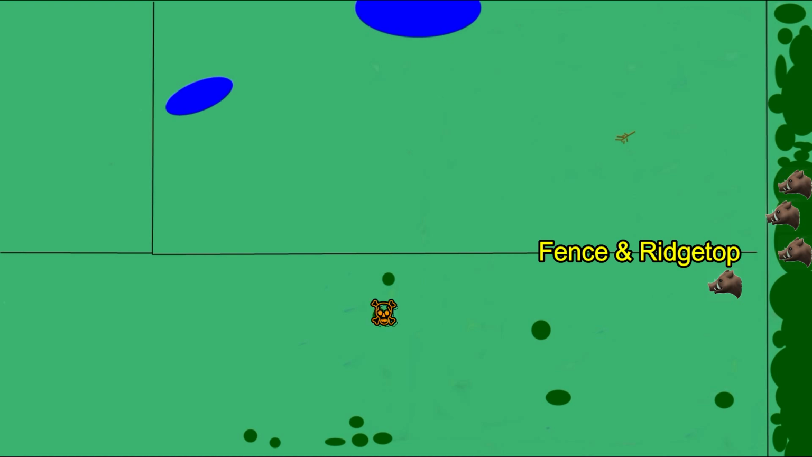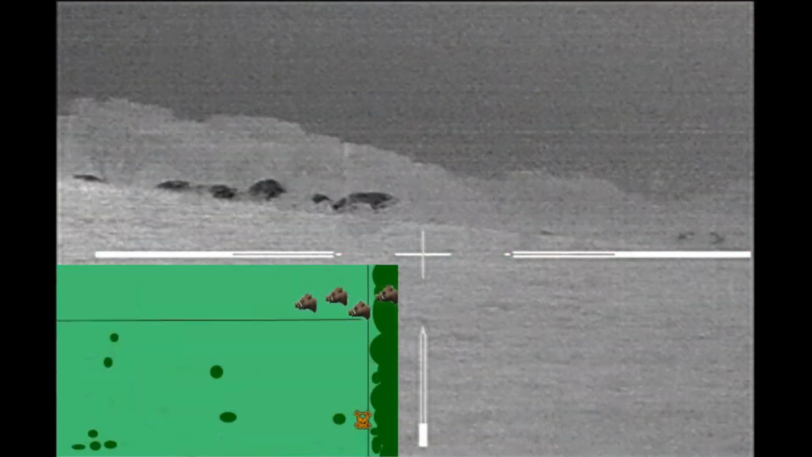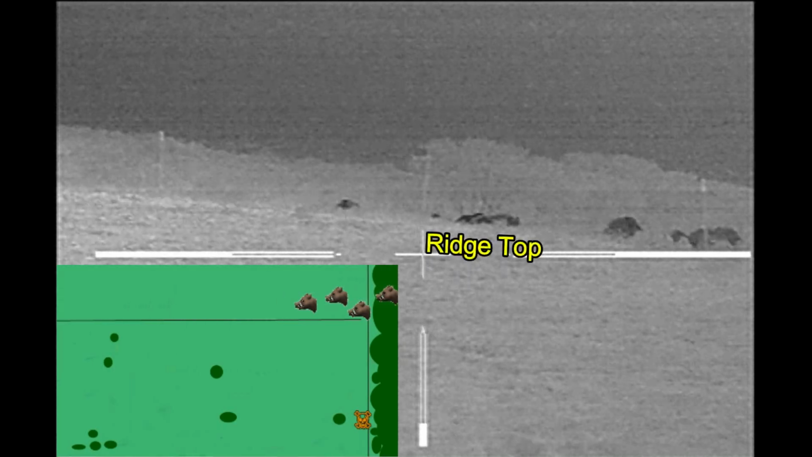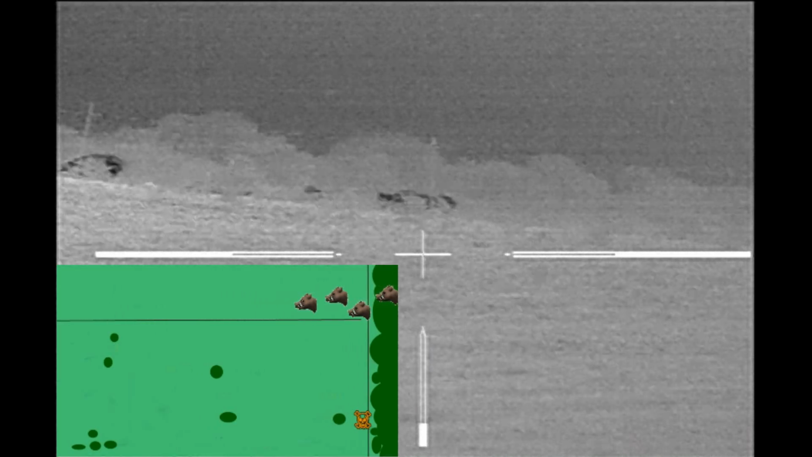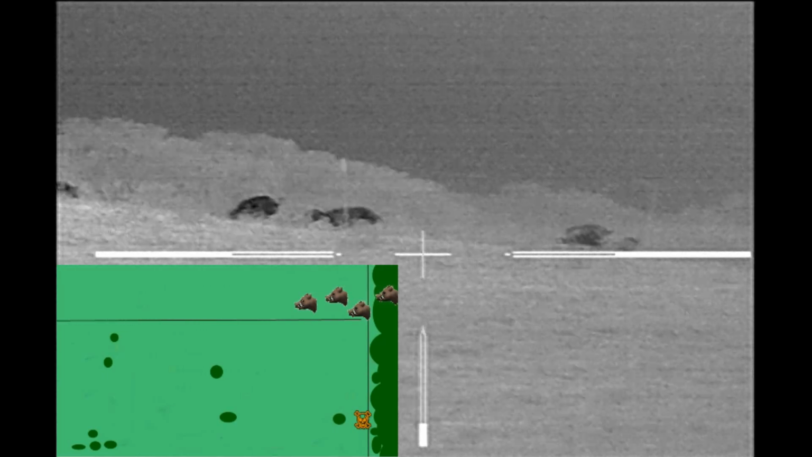And the fence is actually a ridge top, so I'm set up under a tree and I'm going to move tree to tree, trying to stay in the shadows, hiding from the moonlight. And now I've gotten to this point and the hogs are starting to come out. Property line in the shadows. So I'm in the shadows of the trees along the fence line, and there are the hogs just on the other side of the fence on the property that I can hunt.